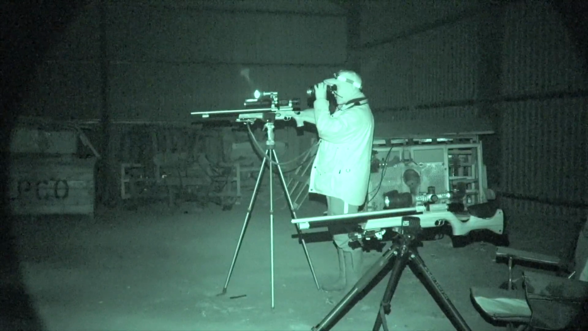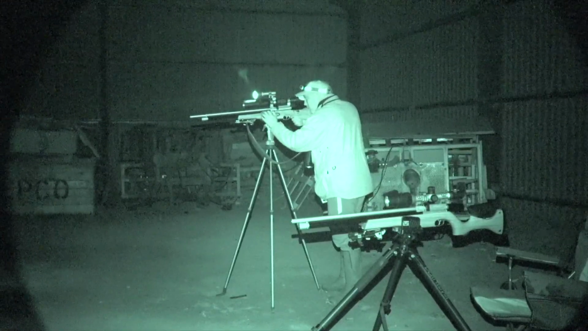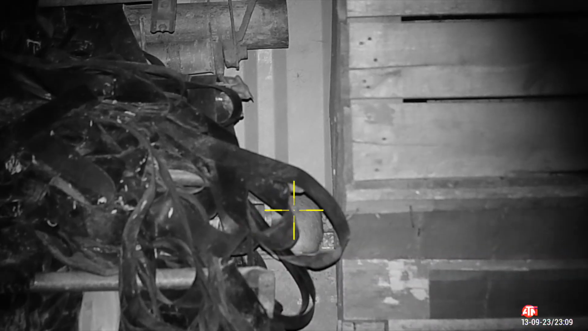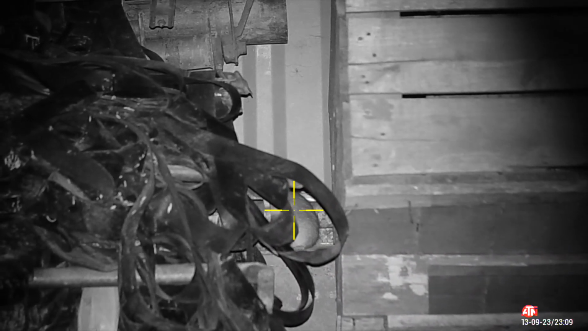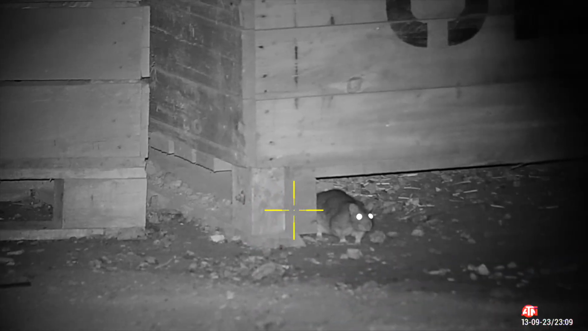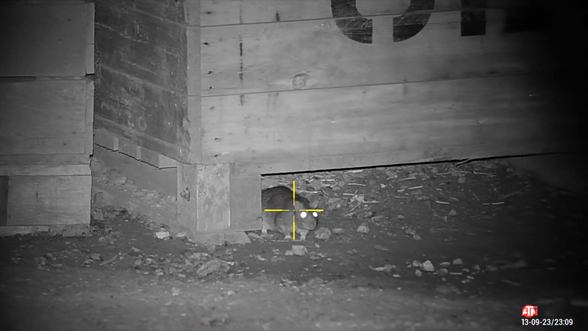With it being so quiet weather-wise, and even though we were being very quiet ourselves, clearly we'd scared them off for a short while. While Dewayne went to go and get a fresh battery for his IR torch, I saw my first movement with the thermal spotter. Having briefly checked zero in the garden before heading out, I knew that closer than 20-yard rats would be just below the central dot.